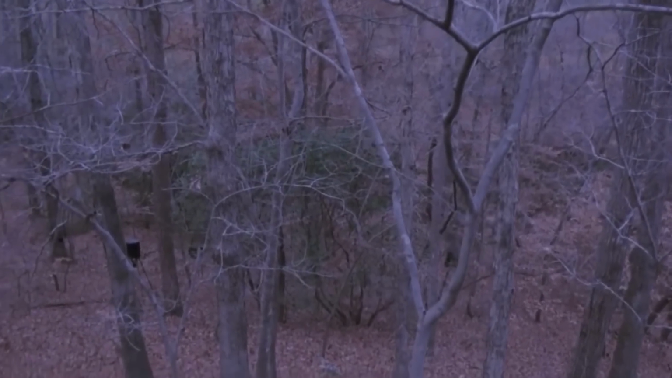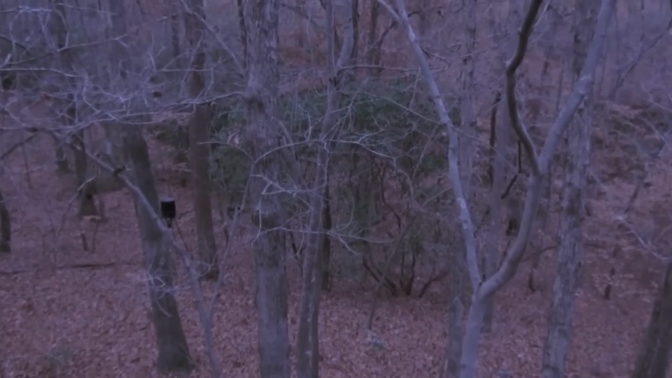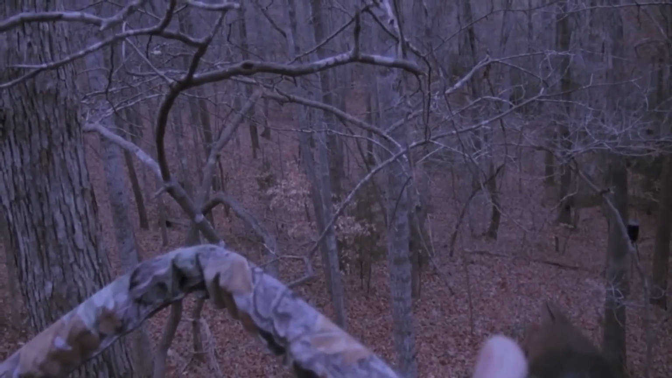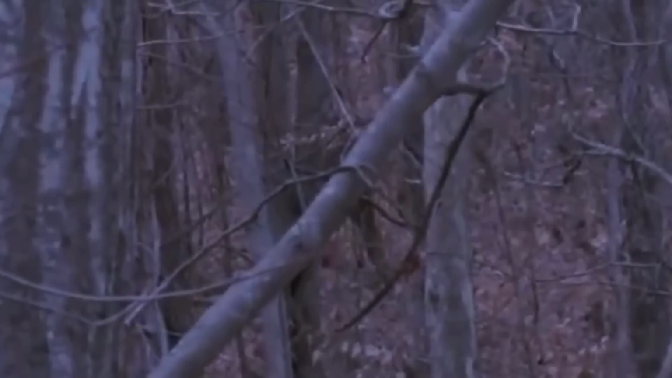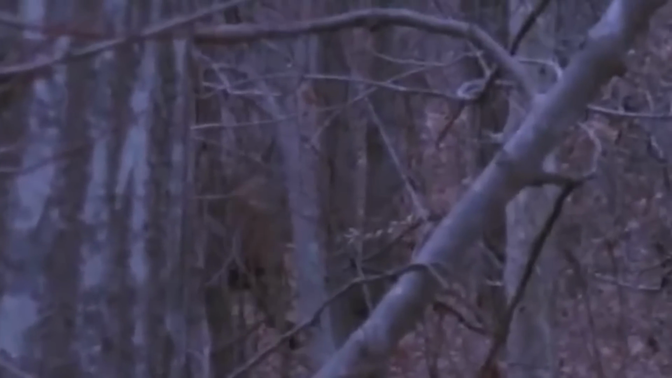Deep howls in the forest, as if calling for someone, or threatening anyone who would dare to enter its domain. The hunter at this point was frightened enough and quickly forgot any idea of hunting deer that day.